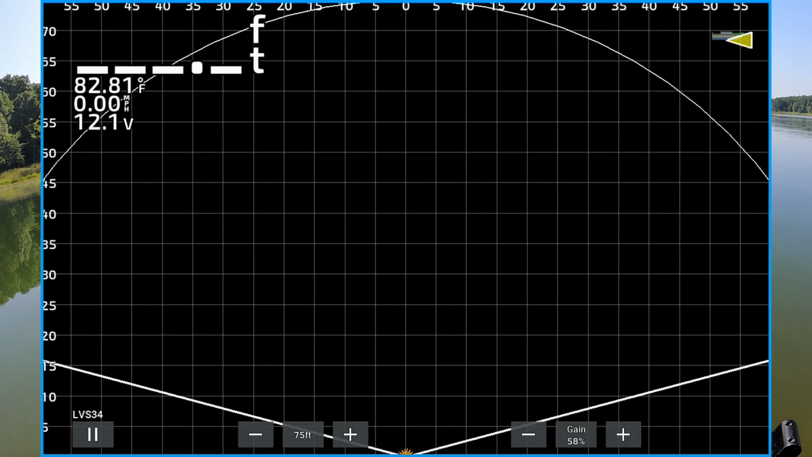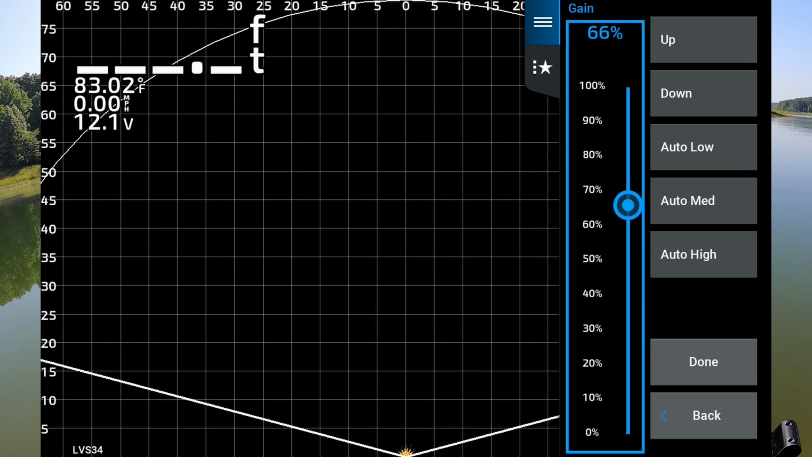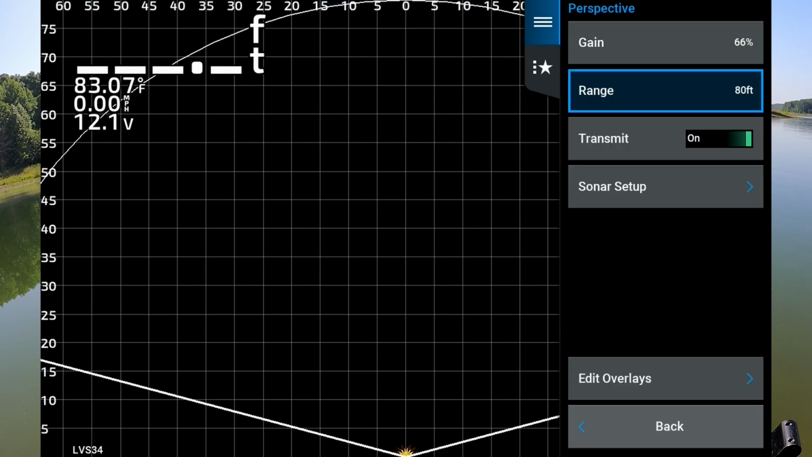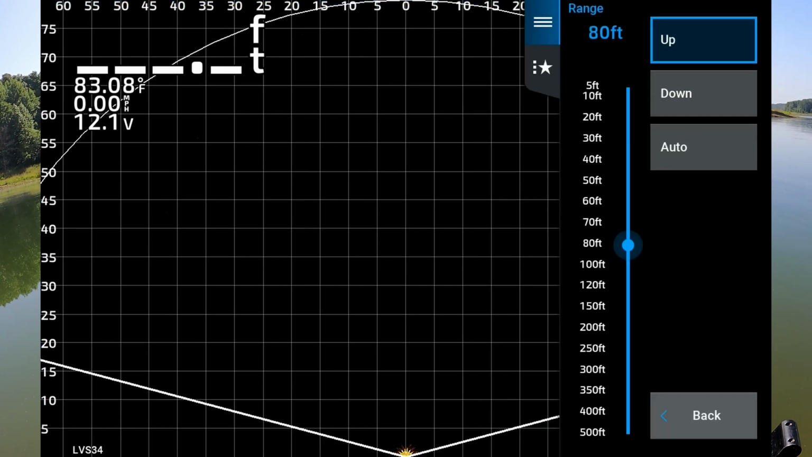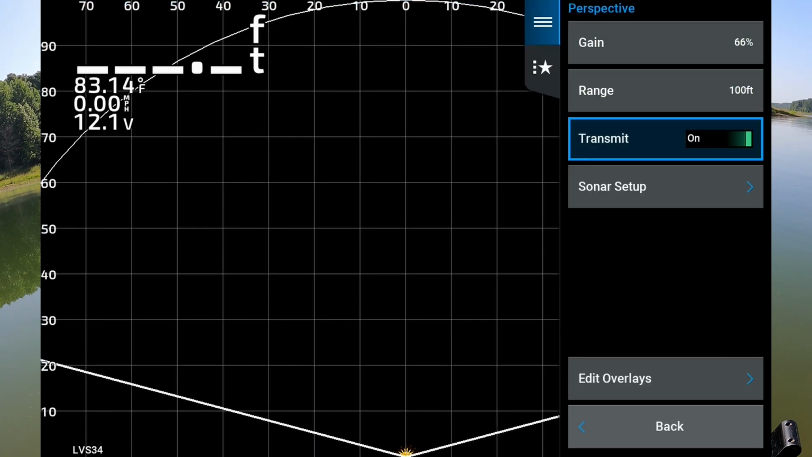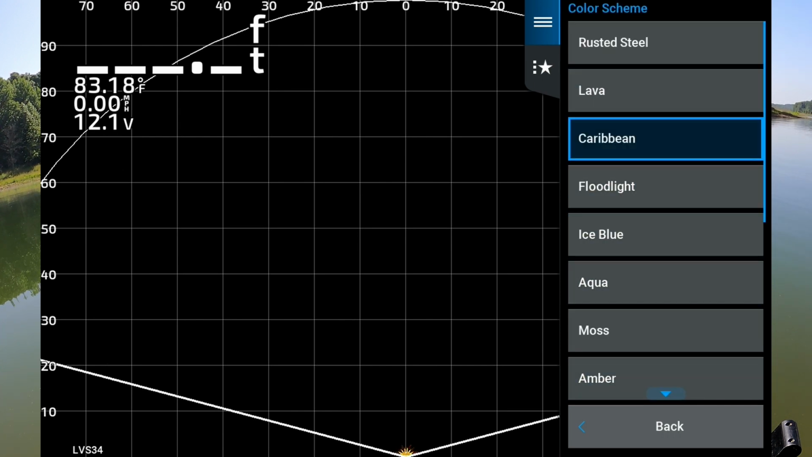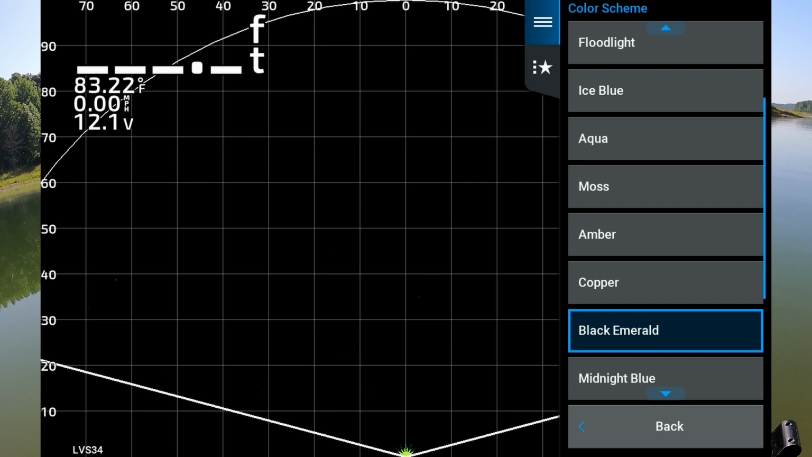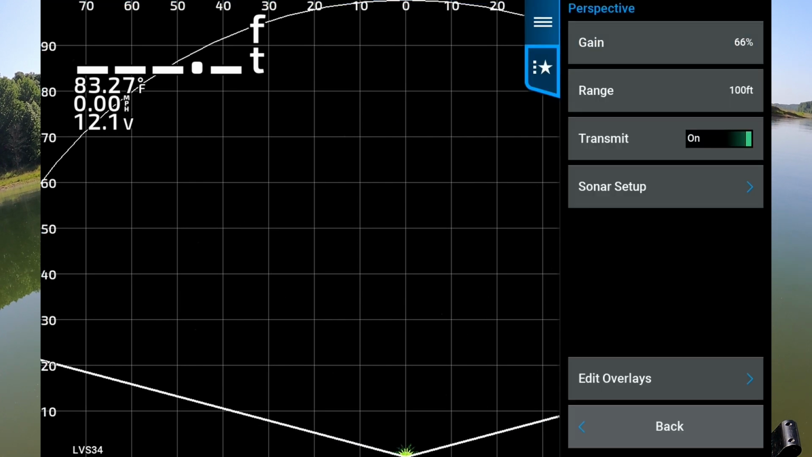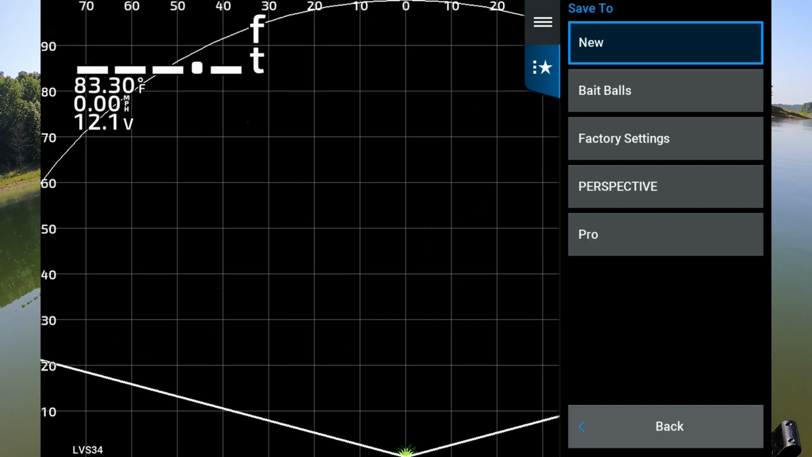So what I'll do is I'll change my settings. Let's say I want to crank my gain up to 65, okay? And I want to crank my range up to 100 feet. So now I have changed my settings. Let's even go further and change my color on this thing. So instead of amber, we're going to use black emerald. Okay, so now I changed my settings, and I'll go over to that star that I was talking about, and I will save my settings.